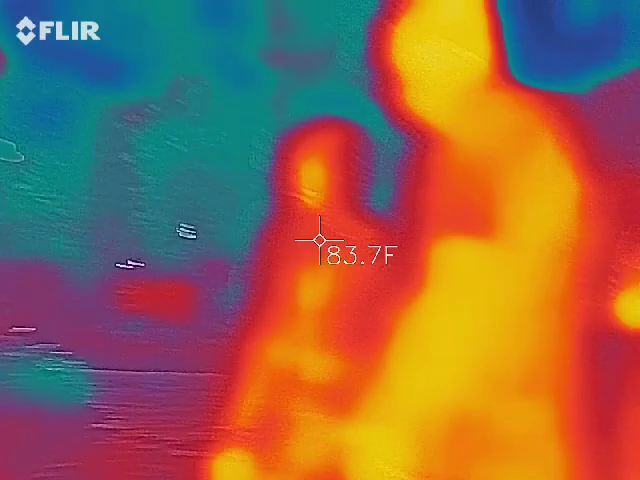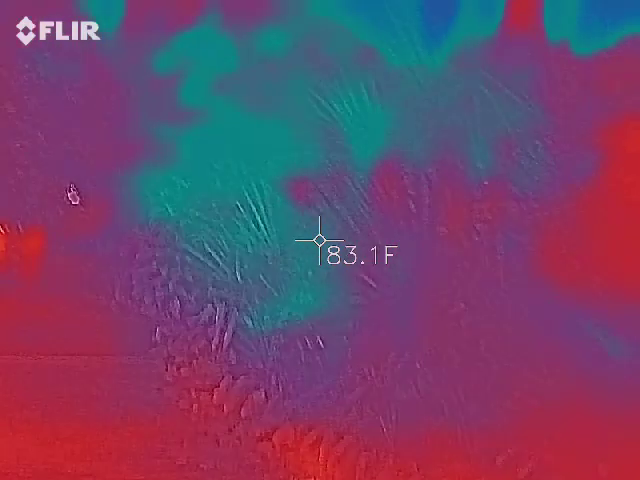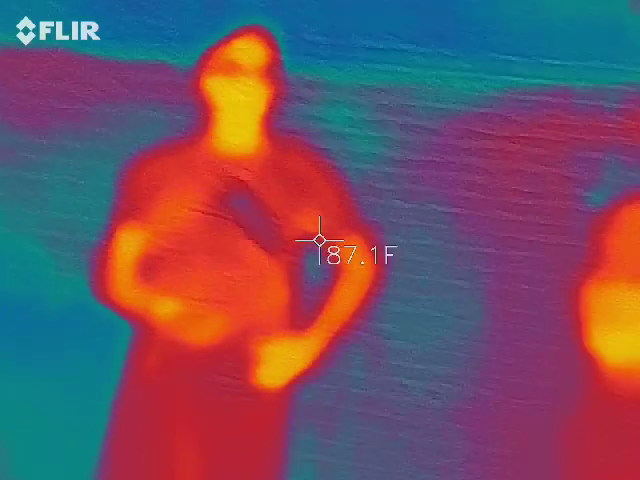It actually feels cooler. It is. Don't know why. There's no breeze that comes through here.